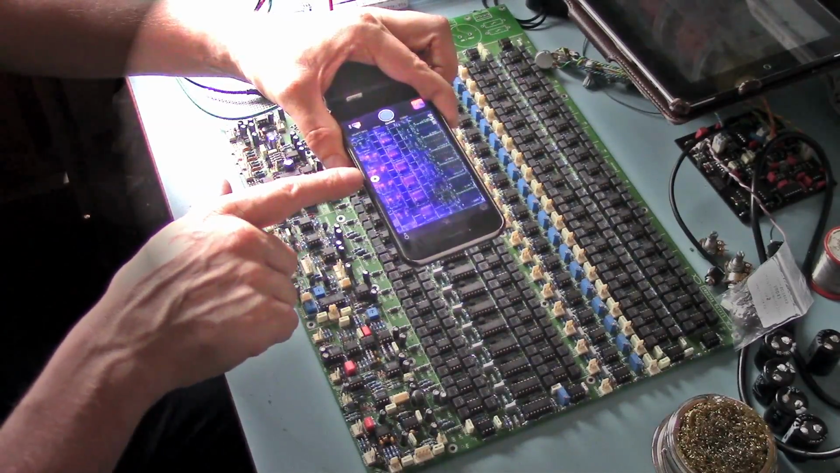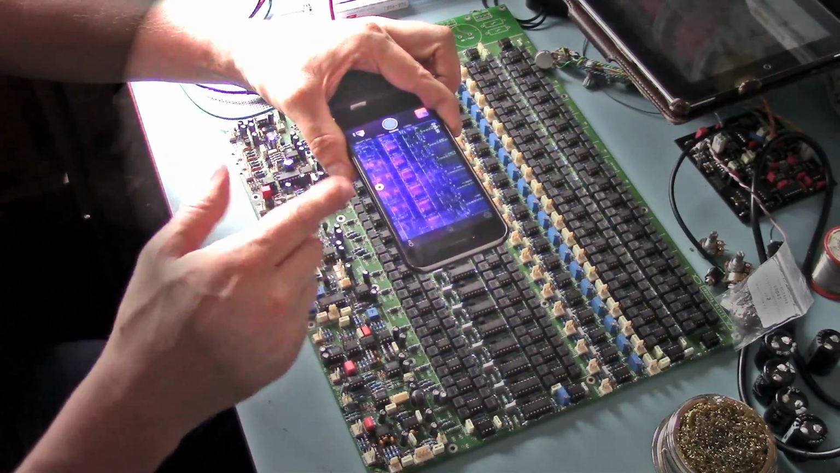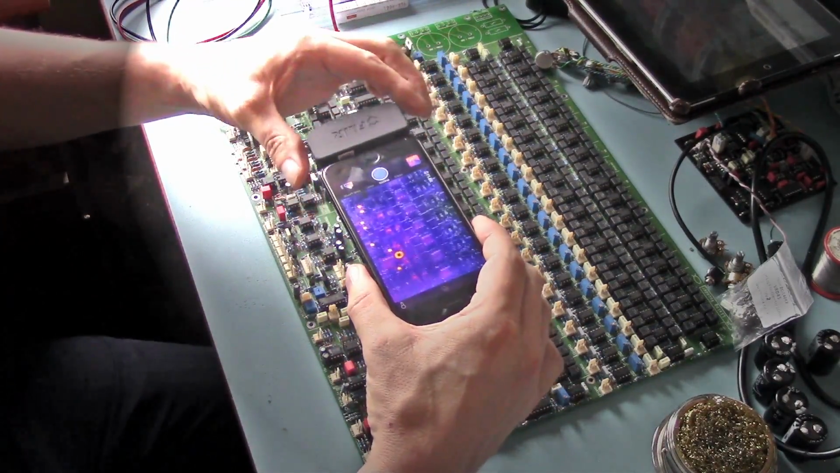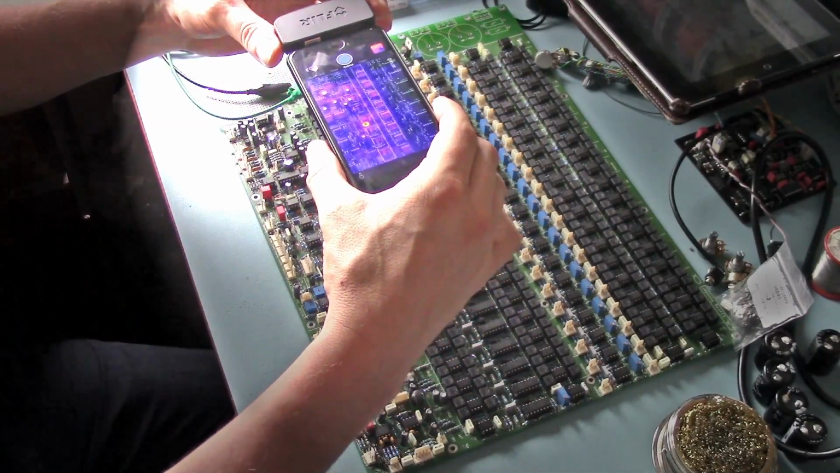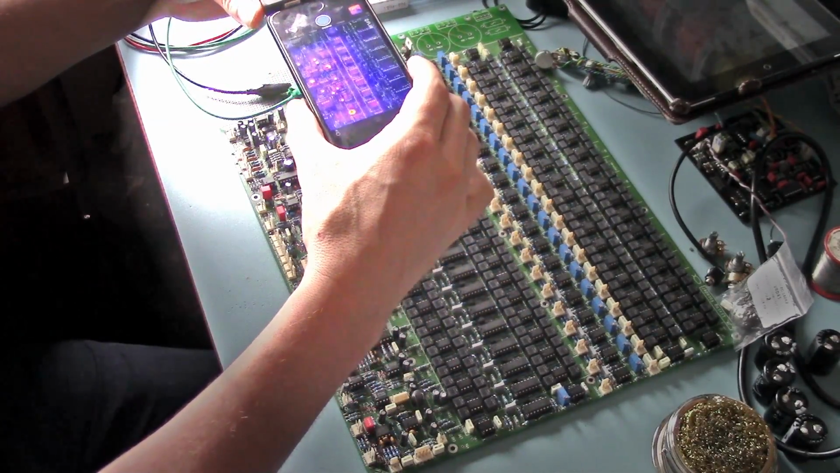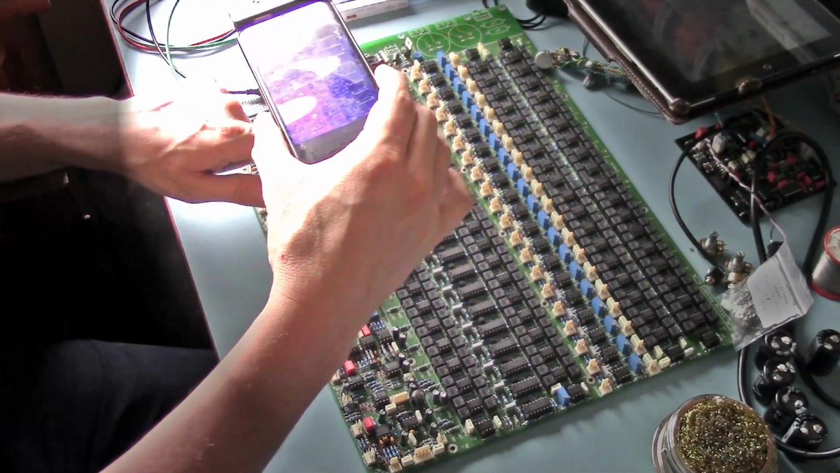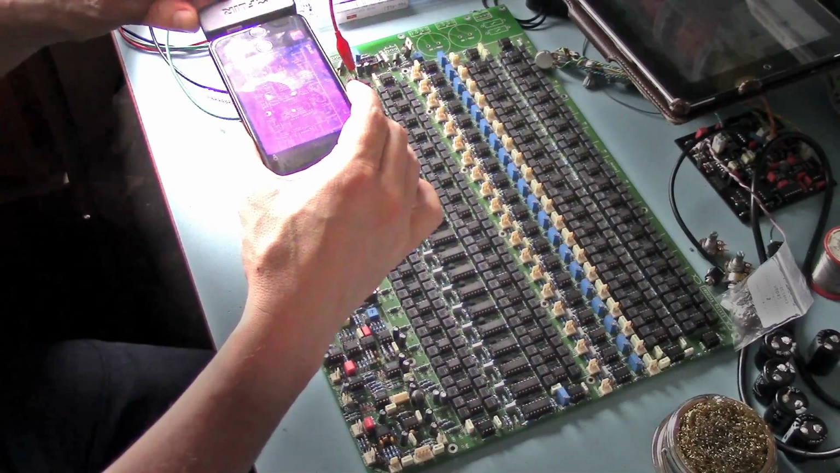To start with, it did the calibration procedure where it froze, but it's happening less and less just now. I just want to show how good this is when it comes to seeing what's powered up and what isn't. Now, I haven't actually run this board. This is still under test. I've never actually powered this up and used it at the moment.